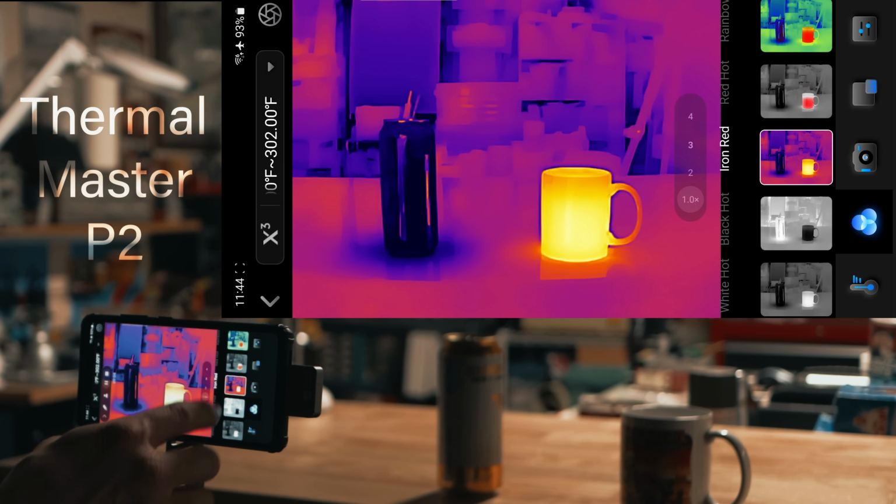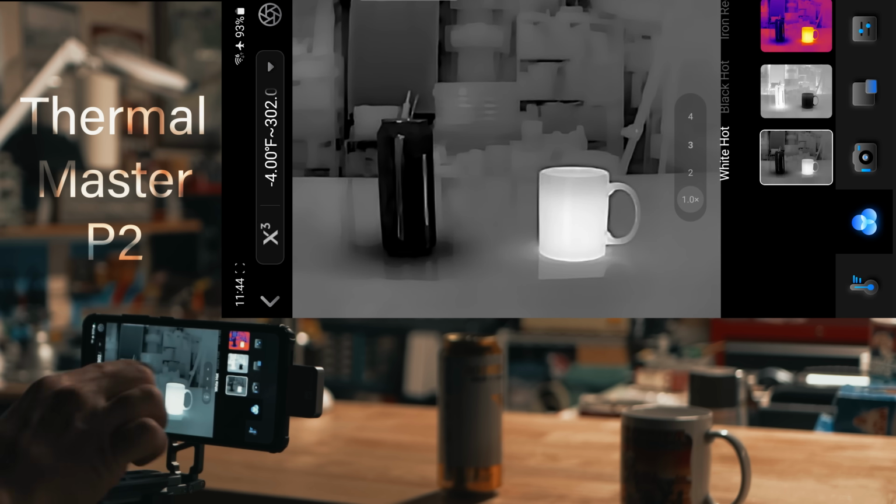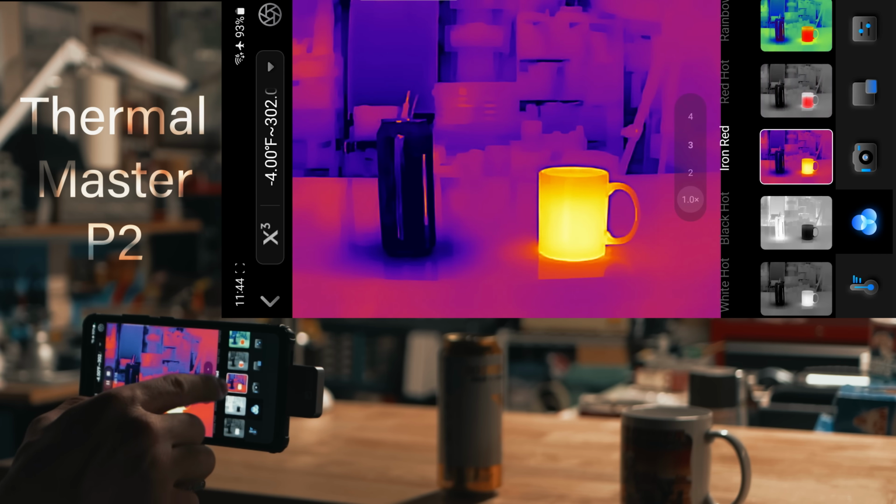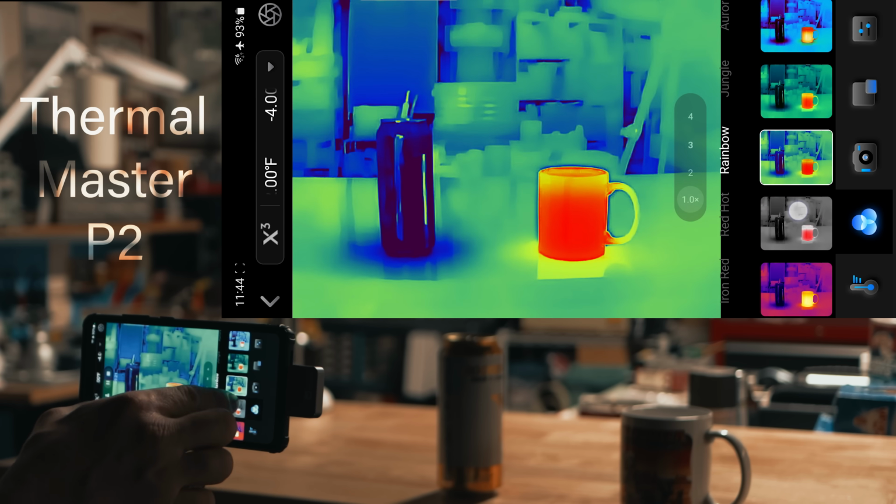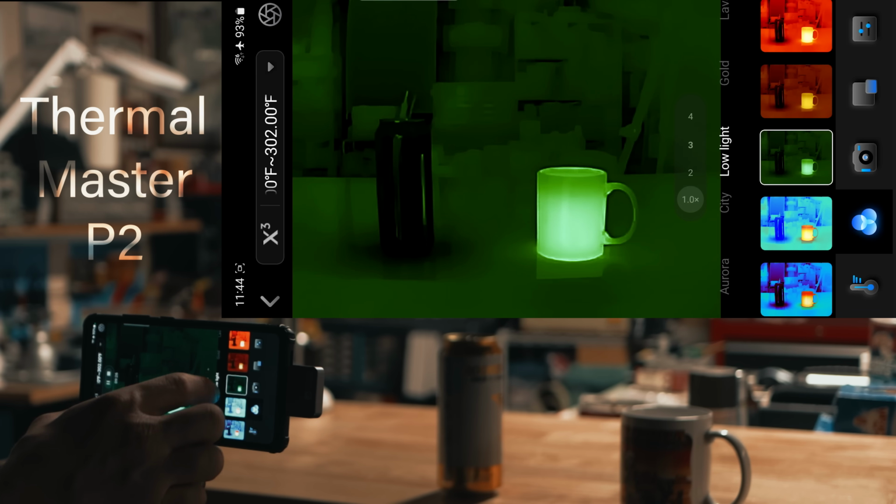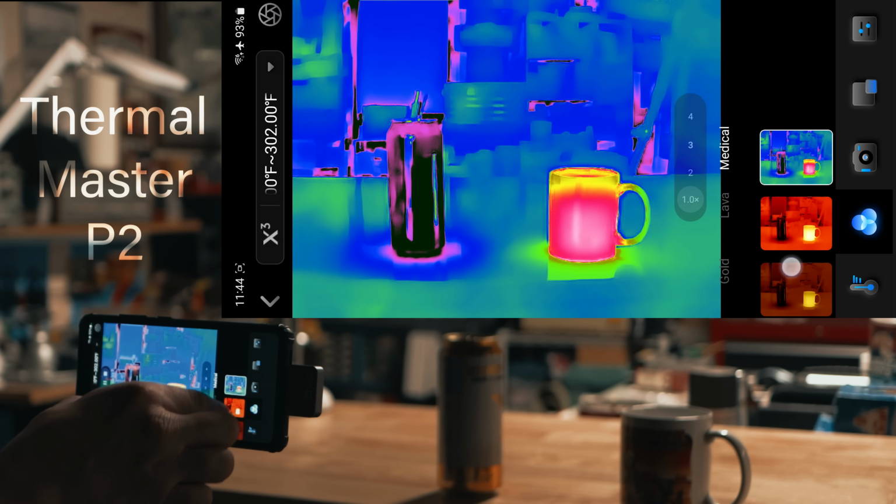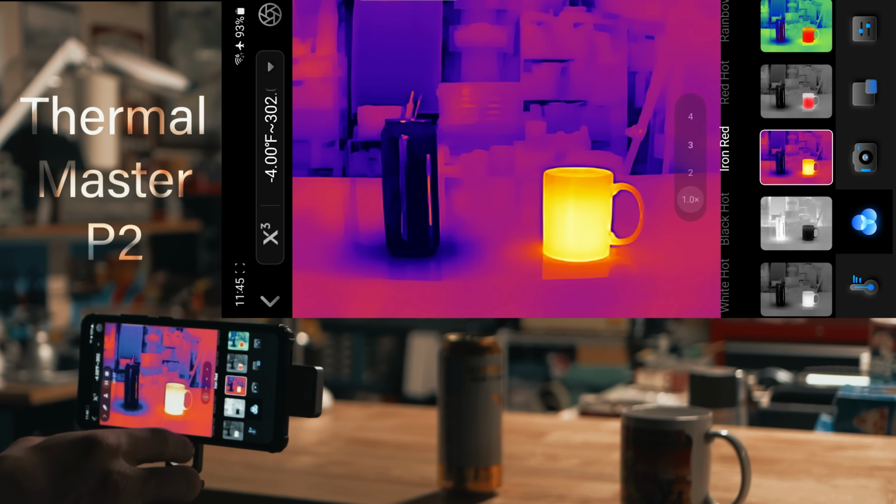And then the next button, we can change the colors. So just like the Flir One Pro, I kind of like the white hot one. This one also has a black hot as well. It's like the opposite. Has the iron red hot. That just looks kind of cool right there. And then a whole bunch of different ones. I like this one, low light. It looks like night vision. That's pretty cool. I think this one has more colors. Correct me if I'm wrong, but definitely fun to play around with.